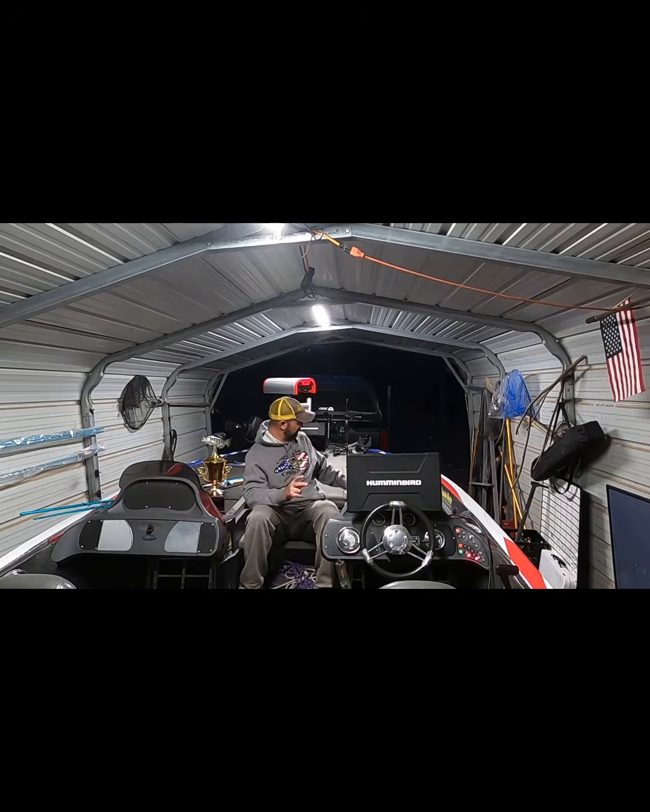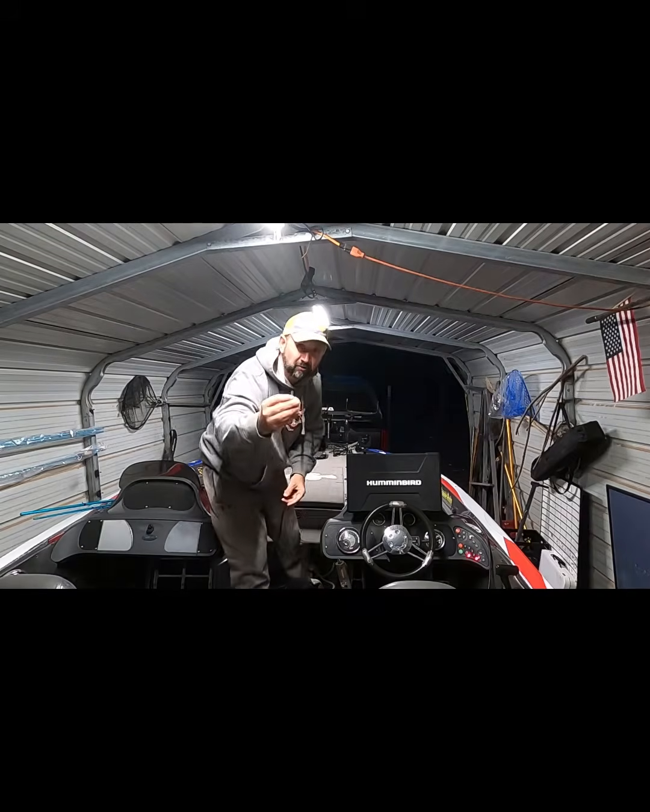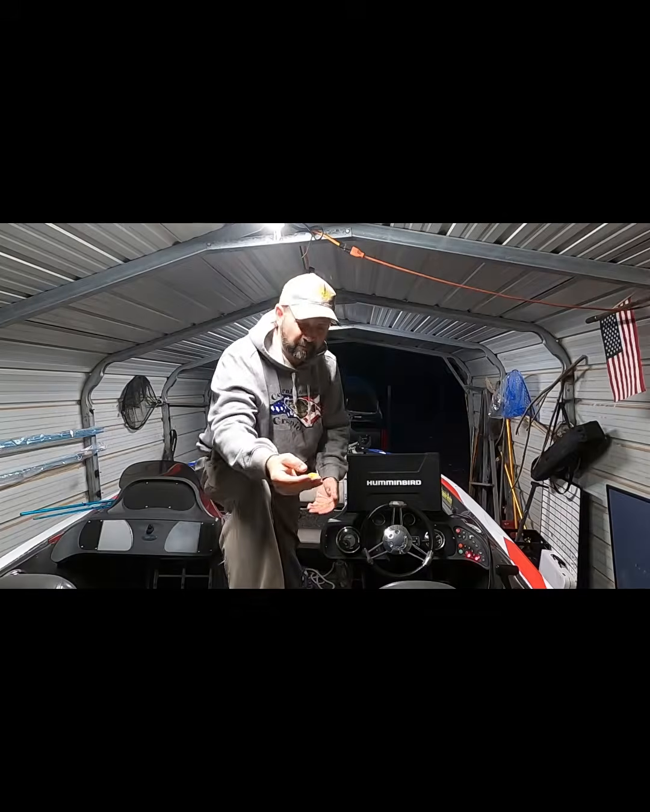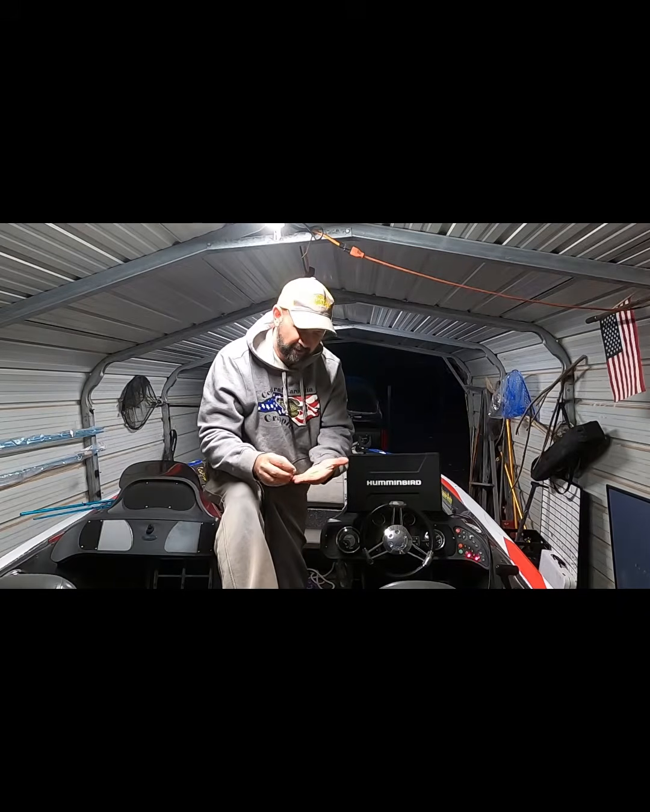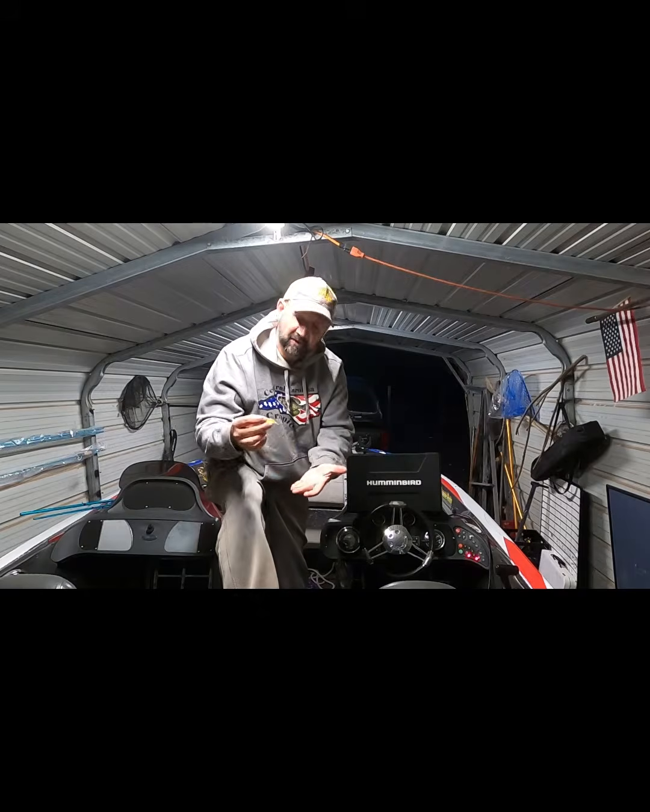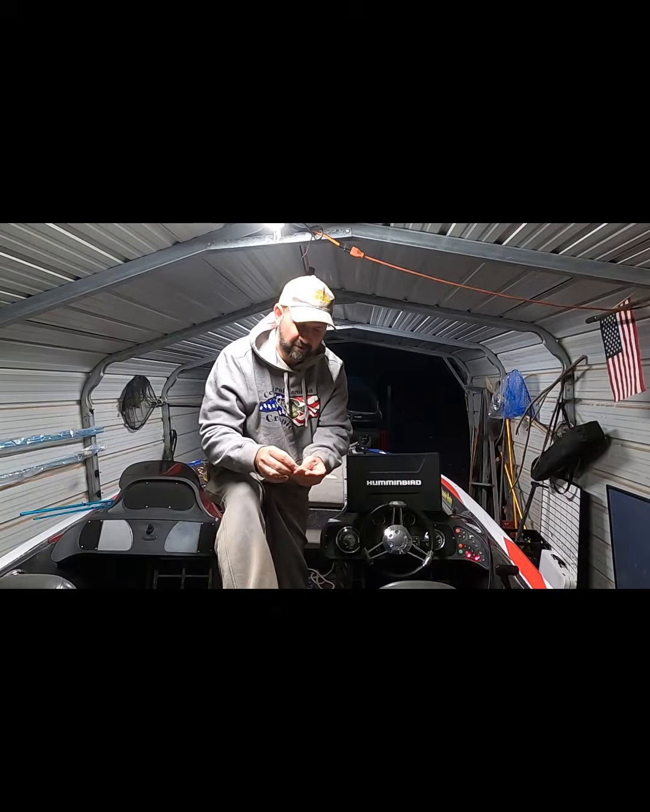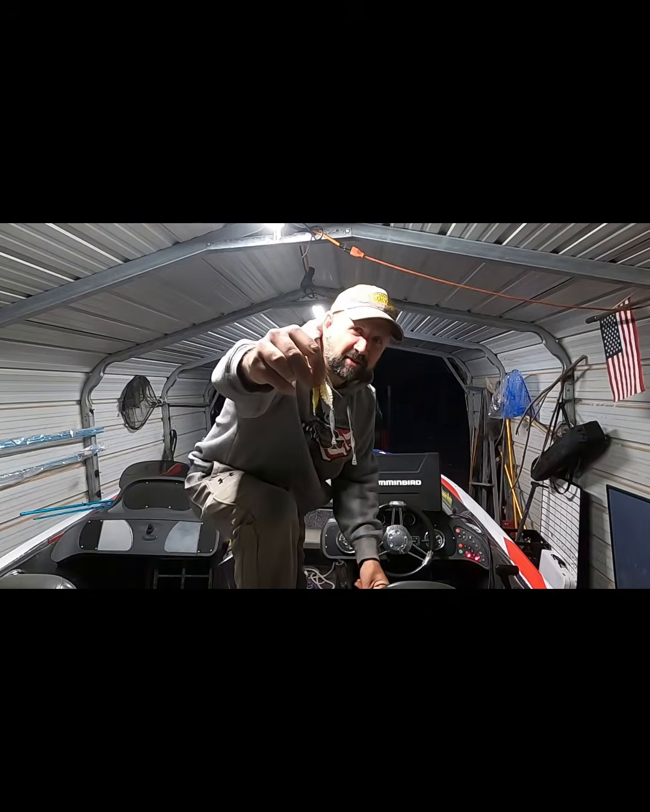We had 2 colors I wanted to show y'all that really stood out for us. One is this right here, it's kind of an amber gold in the Hawkinator. And then the other one is more of a silver gold in the Hawkinator. I call this my dad's favorite here, and then this one is more of the amber gold. These 2 baits right here, I'm gonna hold them up so you can see them. That was our best 2 colors.